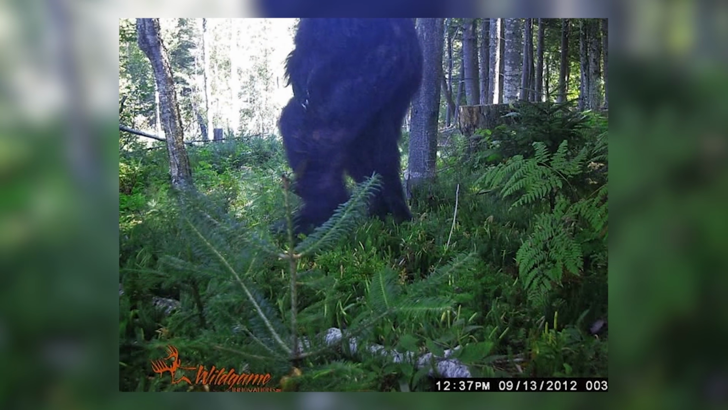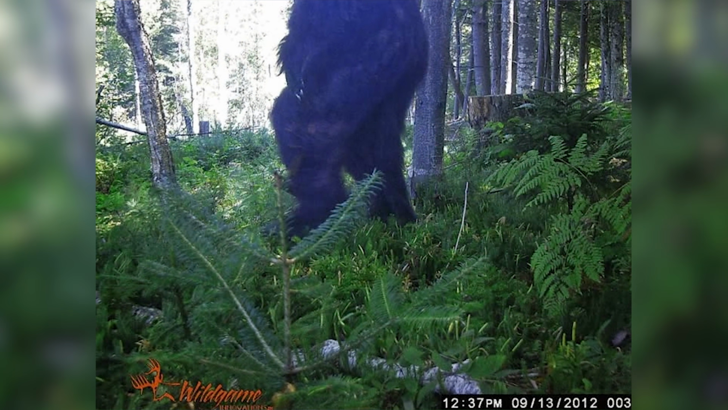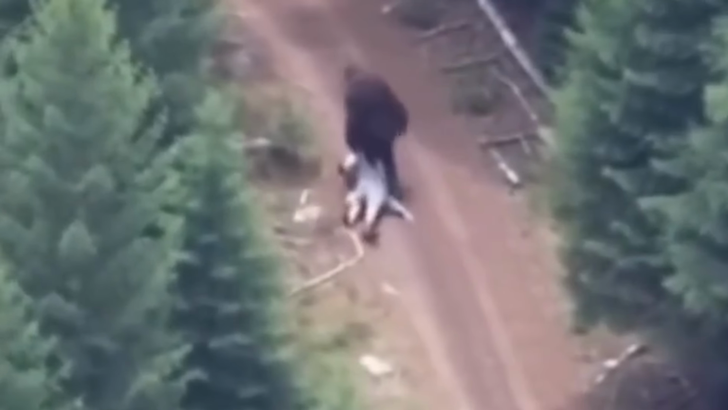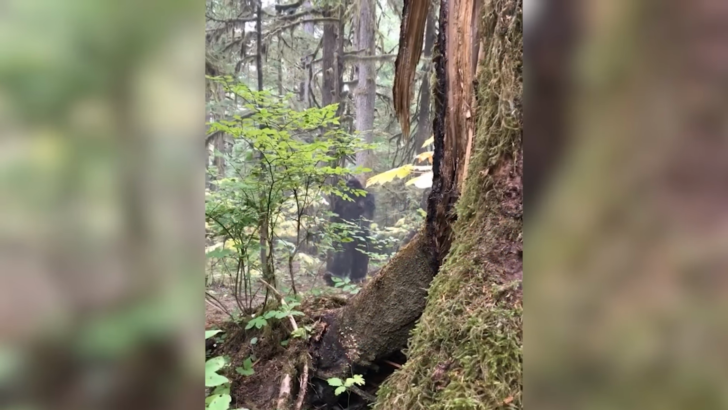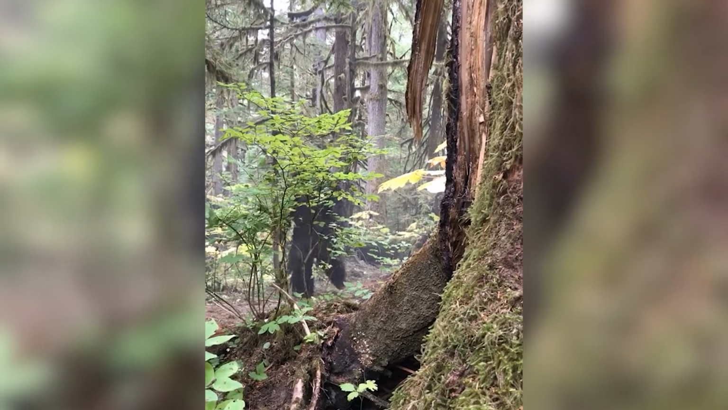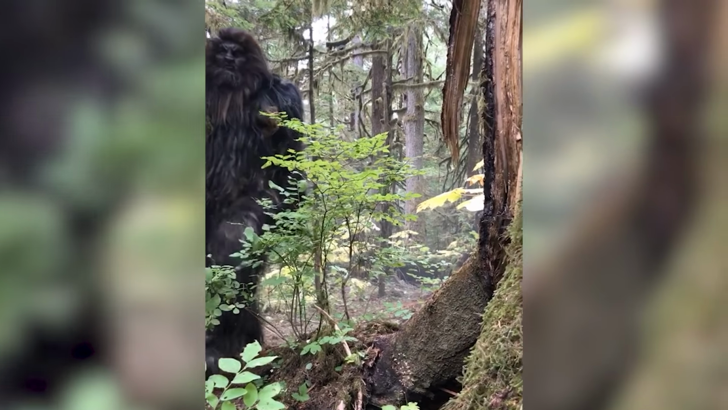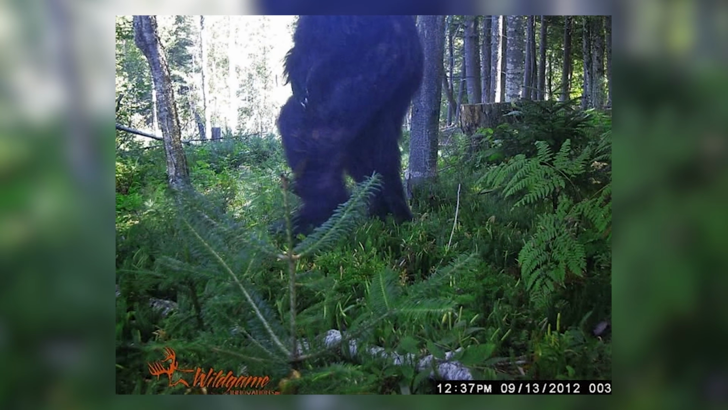This trail cam photo popped up on the Exploring the Unexplained Facebook page, and it definitely got people talking. The shot was taken around midday back in September 2012 using a Wild Game Innovations trail camera in Alberta, Canada. Right in the middle of the frame, stepping through the brush and ferns, is this massive, dark, hairy figure. You can see thick black fur covering the whole thing. At first glance, the angle makes it hard to tell what you're even looking at.